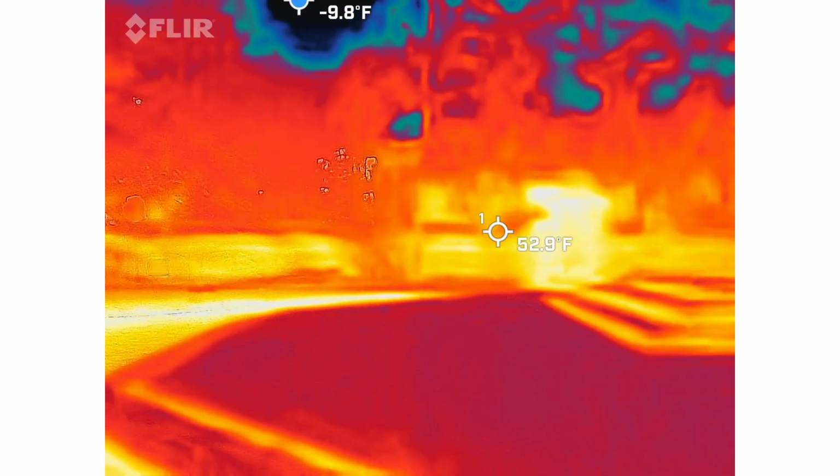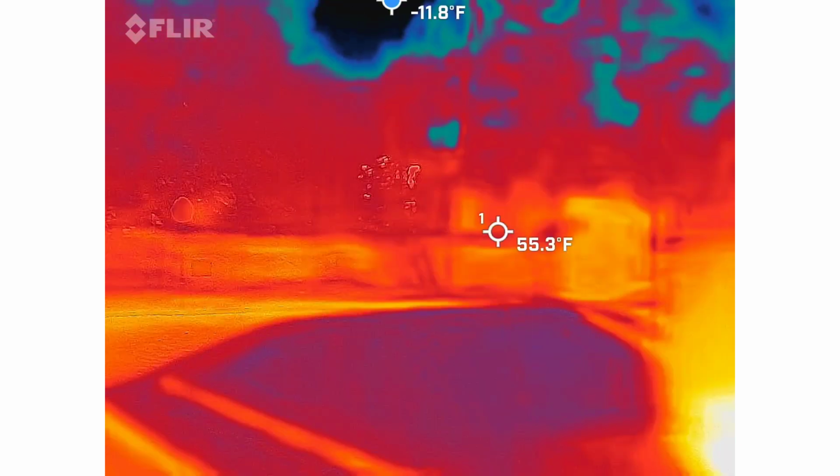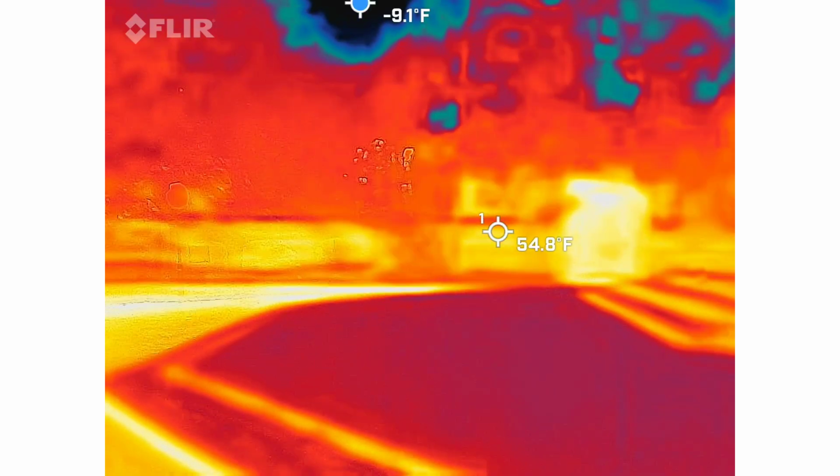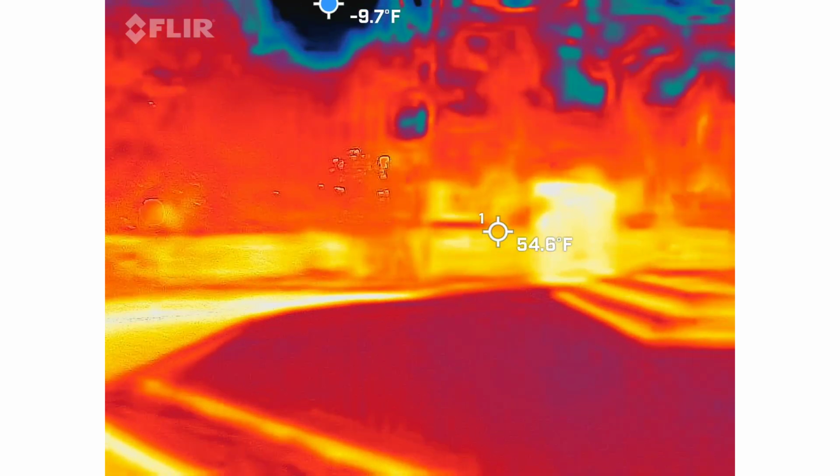I do want to test. I haven't really been able to test things out because I've had full groups every night I've been here. So I almost want to, what is so cold right there?